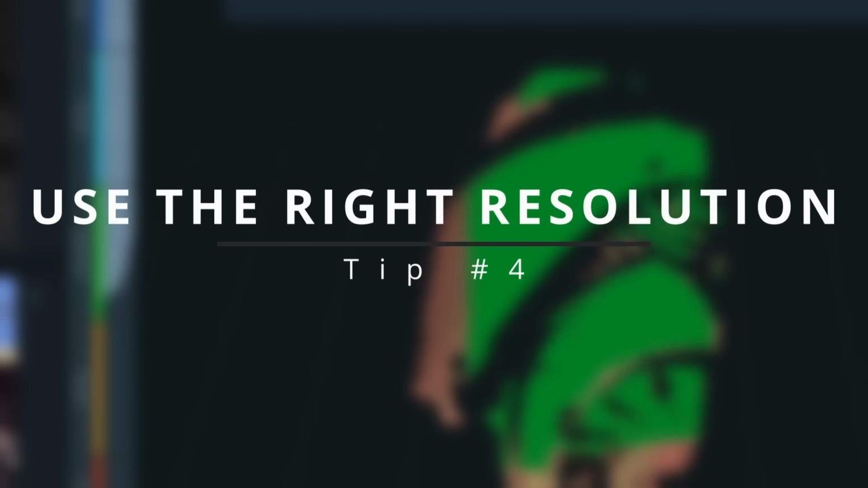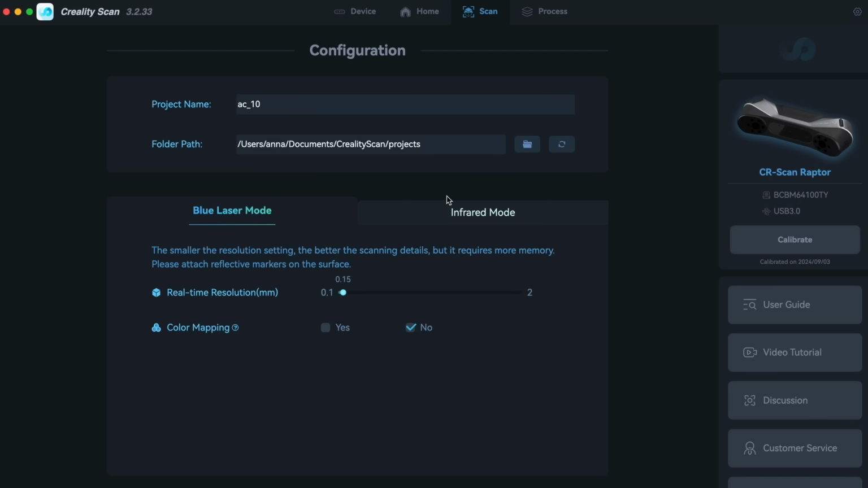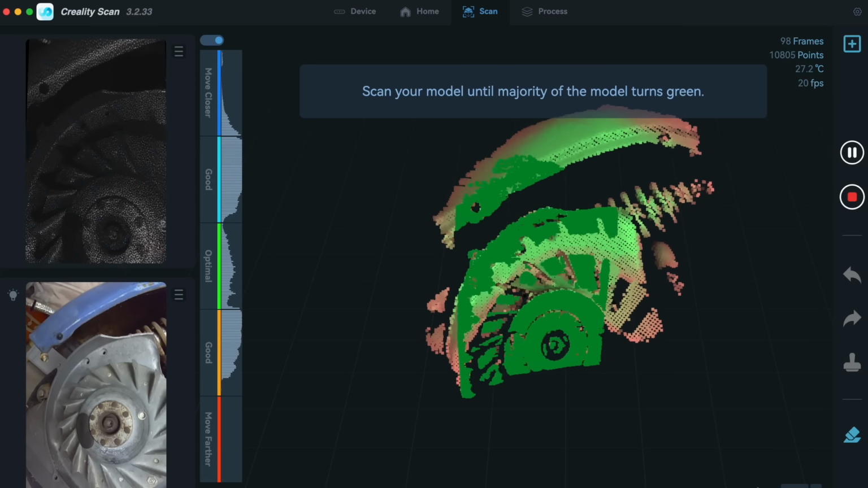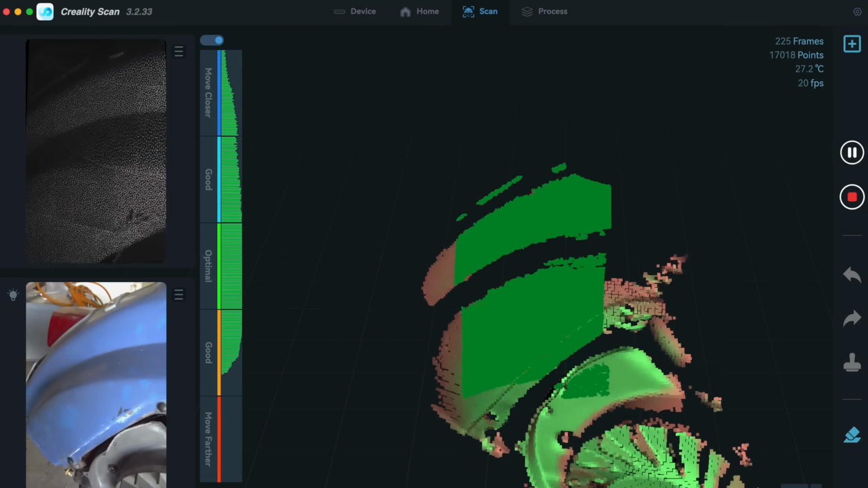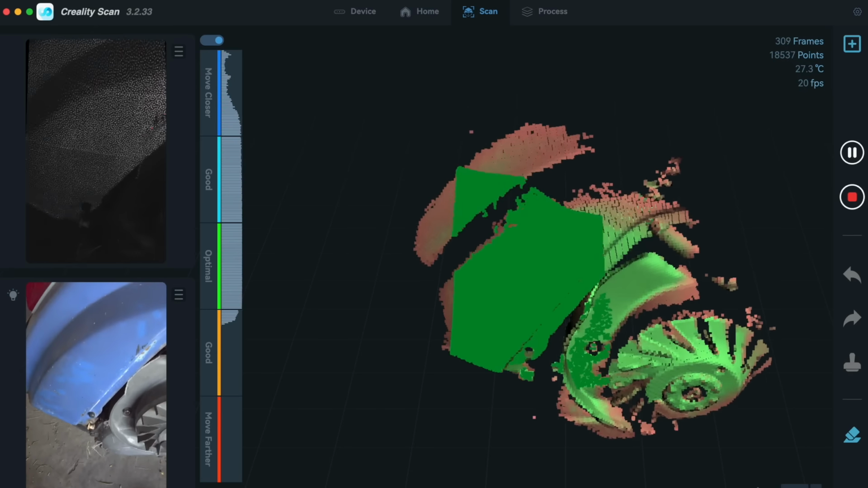Tip number 4. Use the right resolution for your project. Within Creality Scan, you first select the mode that you want to use. I started in blue laser mode and selected a suitable resolution. You should always select a resolution adequate to the size of your object to limit the amount of data that's being generated. So if you have a bigger part, you would rather use a smaller resolution. Smaller resolution doesn't necessarily mean worse scan accuracy, and I'll touch on that later.